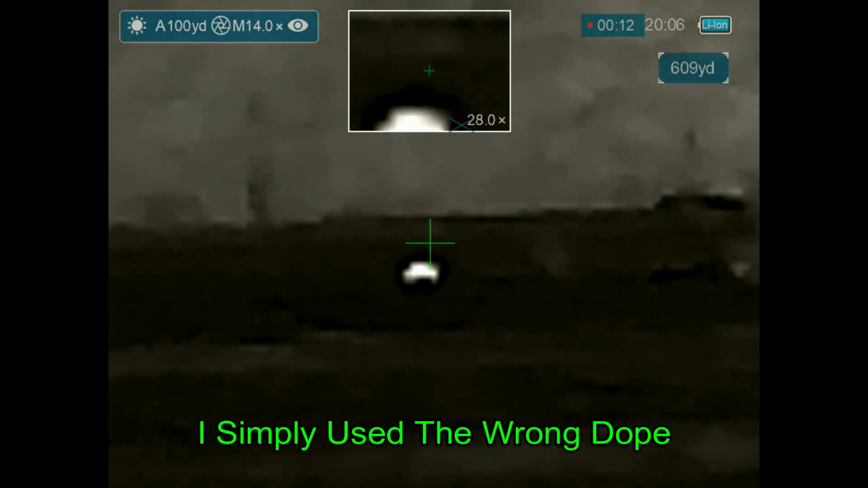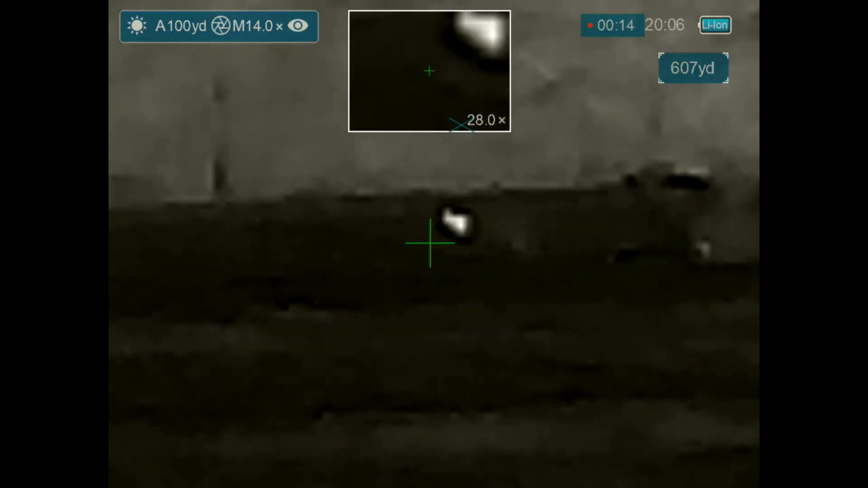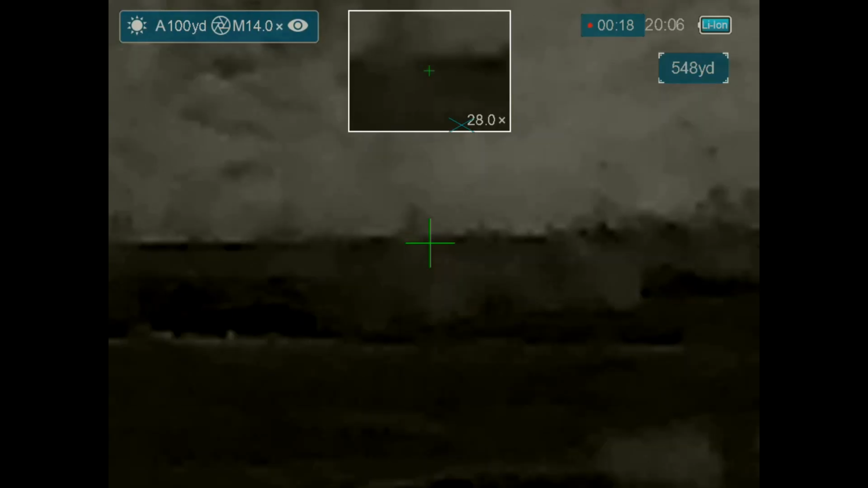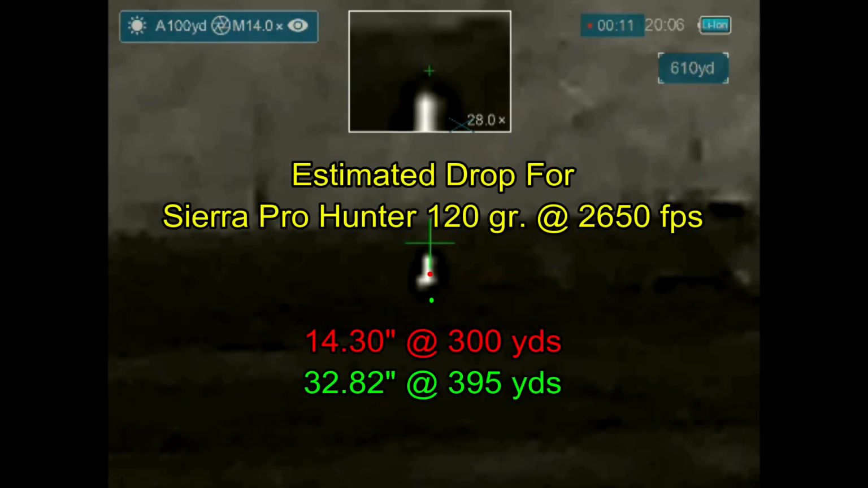I think I kicked up some spray, scared the coyote. He runs away well educated. And so this is what went wrong. At 300 yards, I've got 14 inches of drop, which is what I tried to account for. And that would be the red dot that you see on the screen. But in reality, needed over 32 inches of drop. And that's where the green dot is. And that's where my holdover should have been. And it just didn't work out.